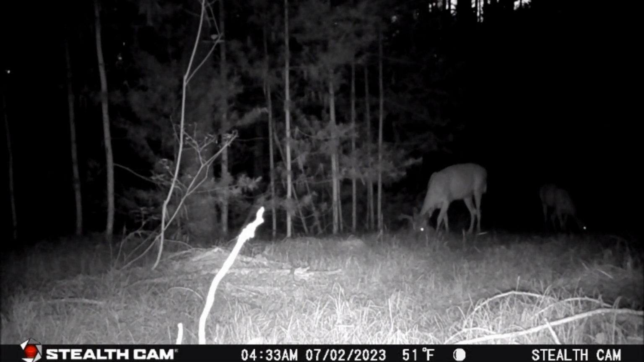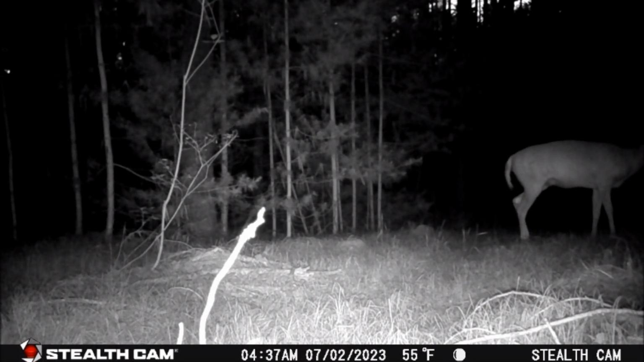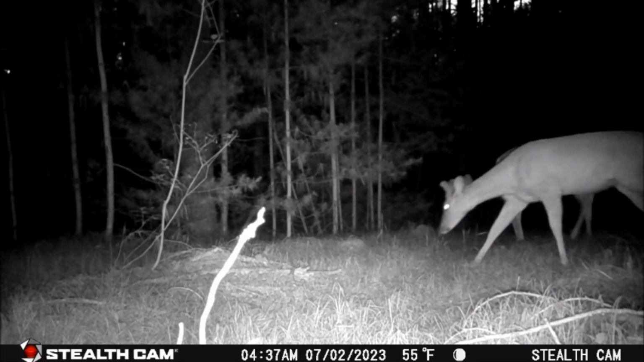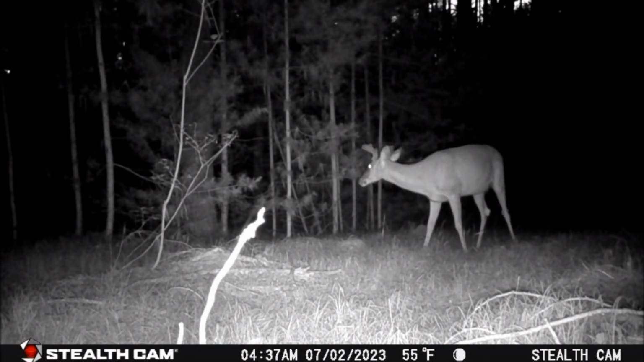Now, as we move ahead a few days, our big body six-point makes a return appearance on July 2nd at 4:33 a.m., this time with a doe in tow in the background. He glances around to check on the doe, but not seeing she moved, he returns to feed. A little while later, a four-point tries to move into the area, but the big-bodied six runs him out.